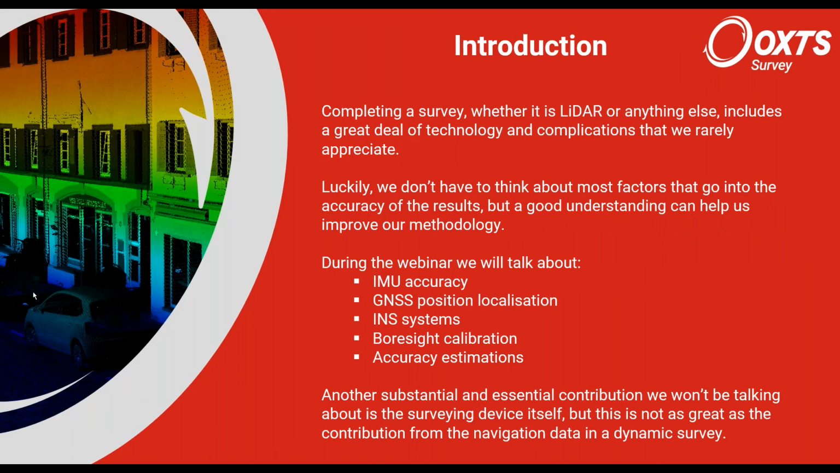So, as Jeff said, essentially, we're going to be looking at some things that contribute to the accuracy and precision that you might see in a point cloud in a LiDAR survey, although these things would generally apply to all surveys, all technologies. But we're going to focus on contributions to the navigation data, so the INS accuracy.